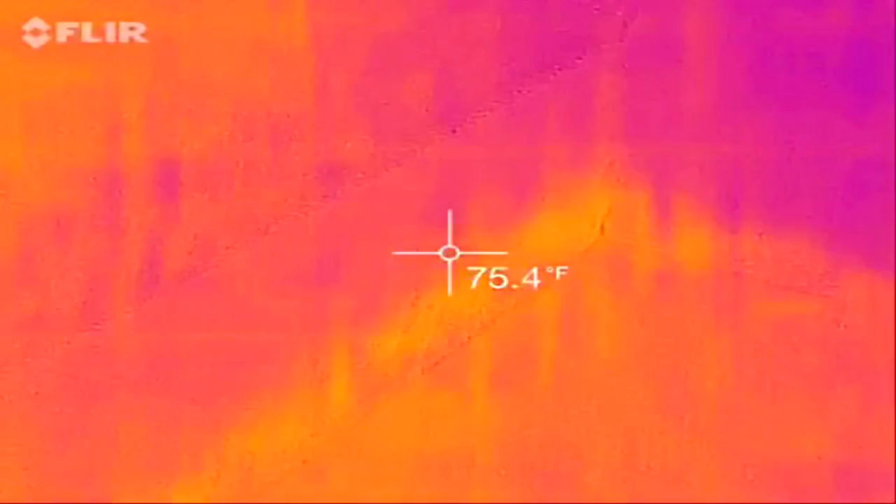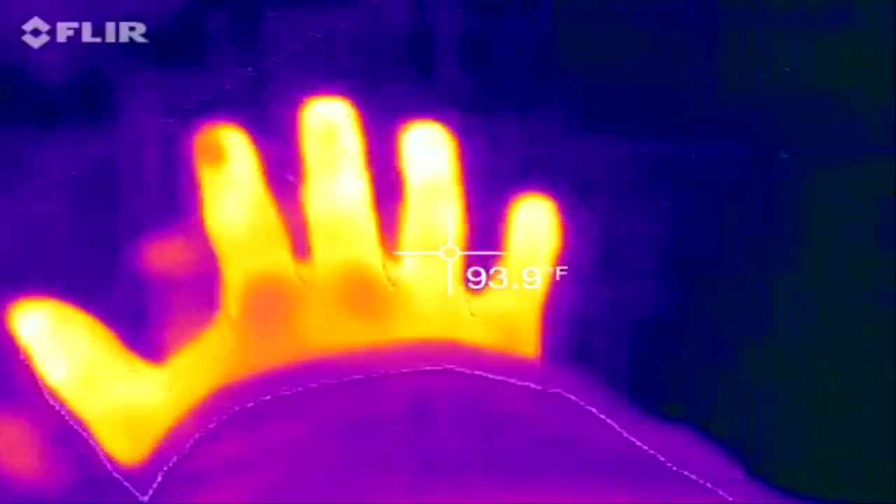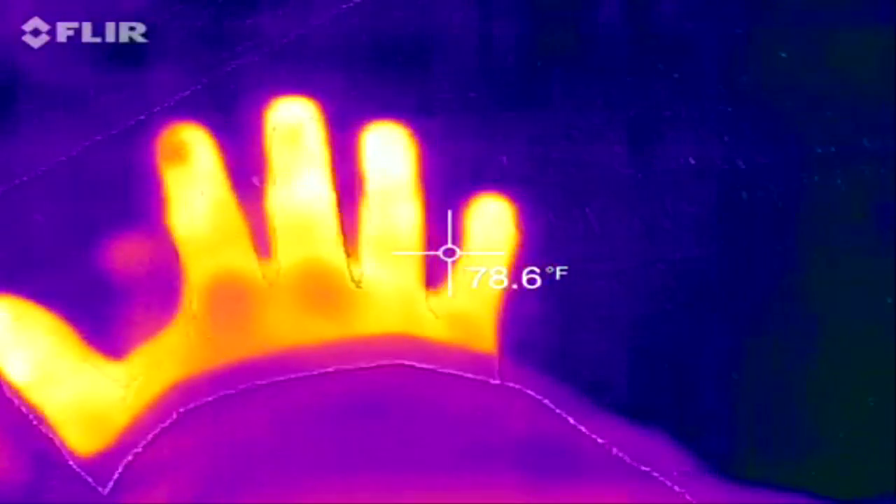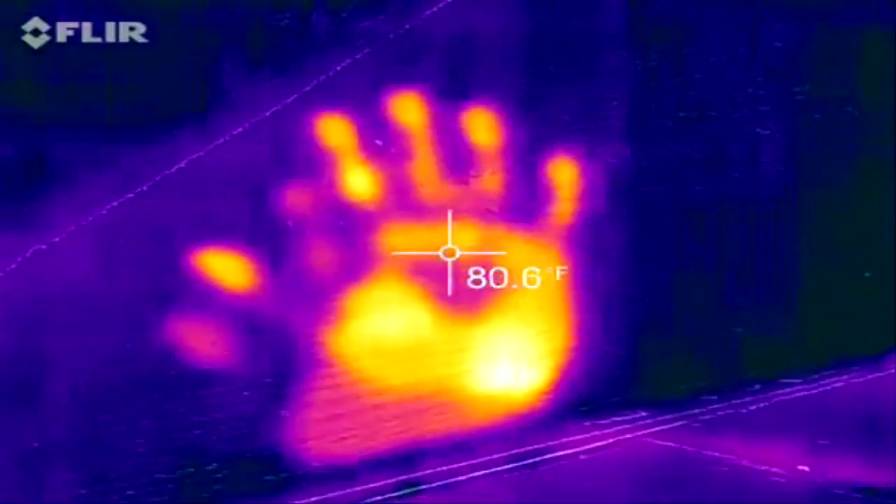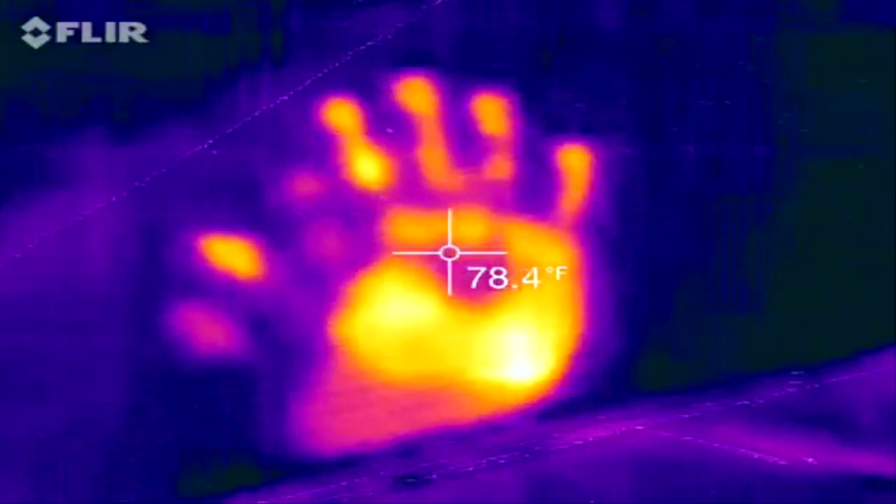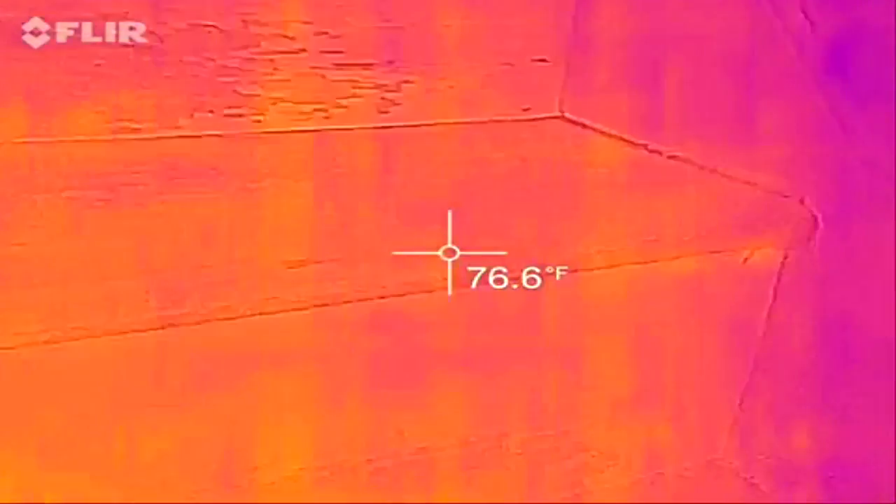Let me do a trick. As you can see my hand, I'm going to keep it there. Then I'm going to pull back. See how long this stays. Neat little trick.